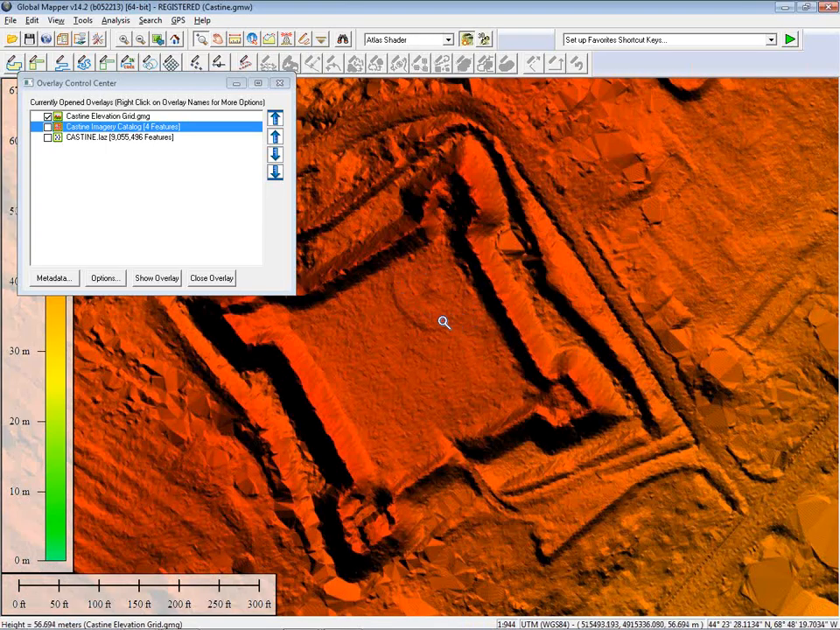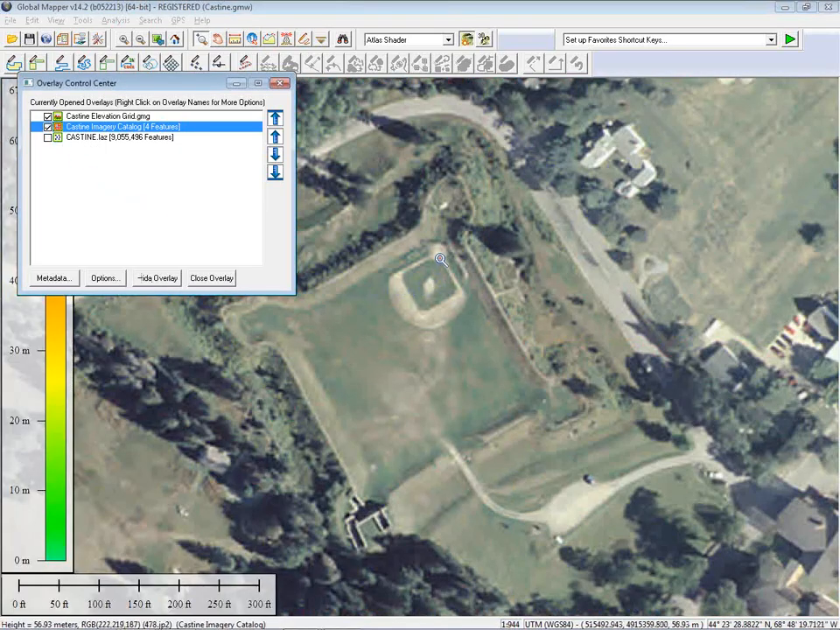You will also notice, if I zoom in just a little closer, an interesting structure, almost an arc or circular structure, that's rendered right here in the corner of the inner part of that fort. And if I turn that imagery on once again, what you'll see is it's actually a baseball diamond. I'm not sure they played baseball back in those days, but obviously they're very opportunistic in Castine. They're using that flattened surface to play some baseball.